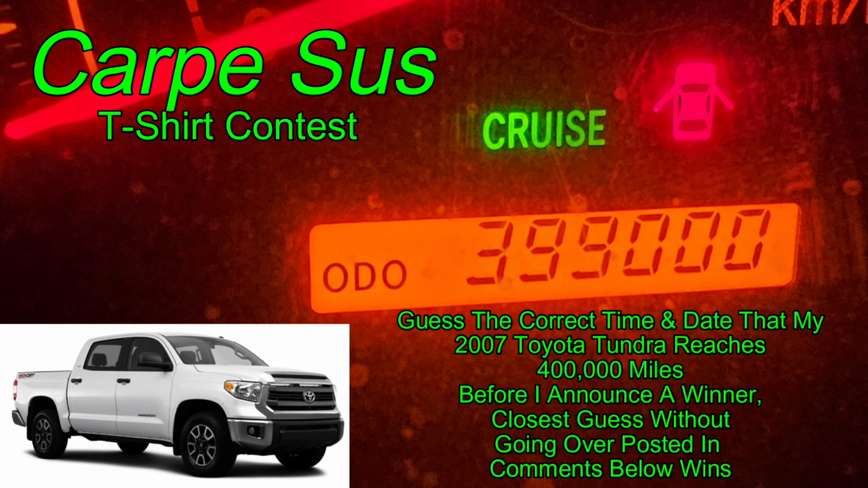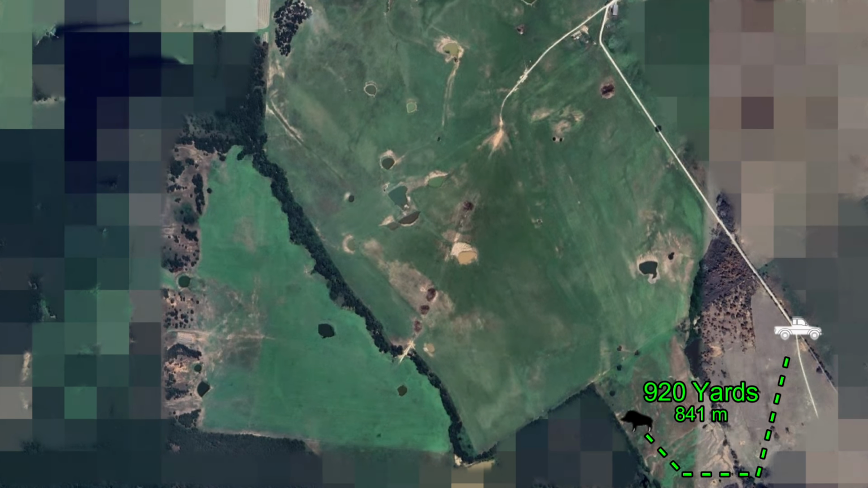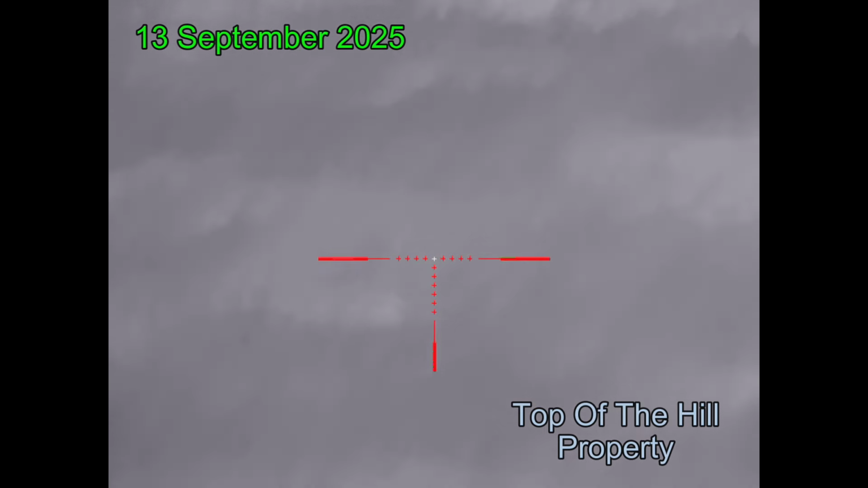In the meantime, we didn't get on these hogs, but we're going to be checking back on them, so we went looking for other hogs. On a property just up the road a few miles, we spied this hog from the truck at the gate of the property, and the stalk to it would be about 920 yards. We decided that was a long way to walk, so we decided to drive around to this point and come in this direction. We actually overpassed the hog and then had to turn around to shoot it.